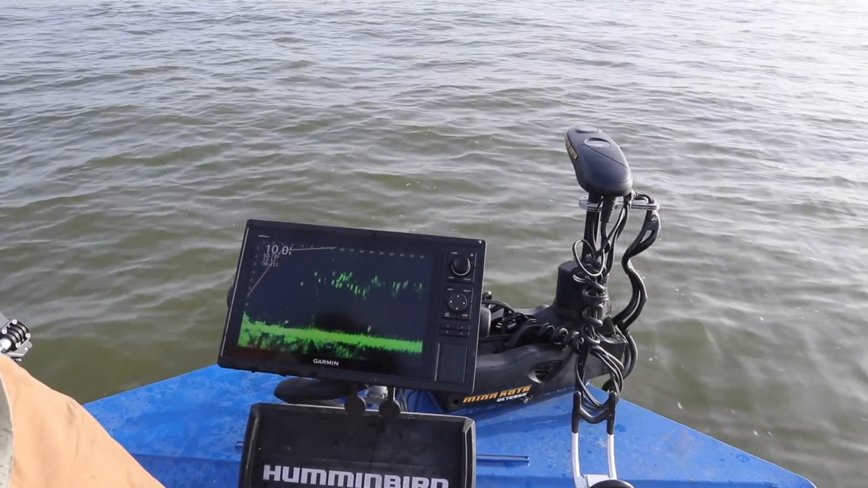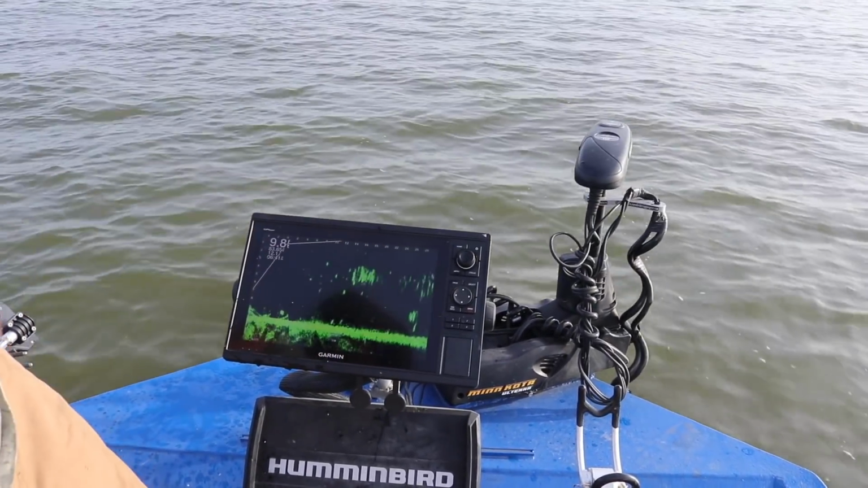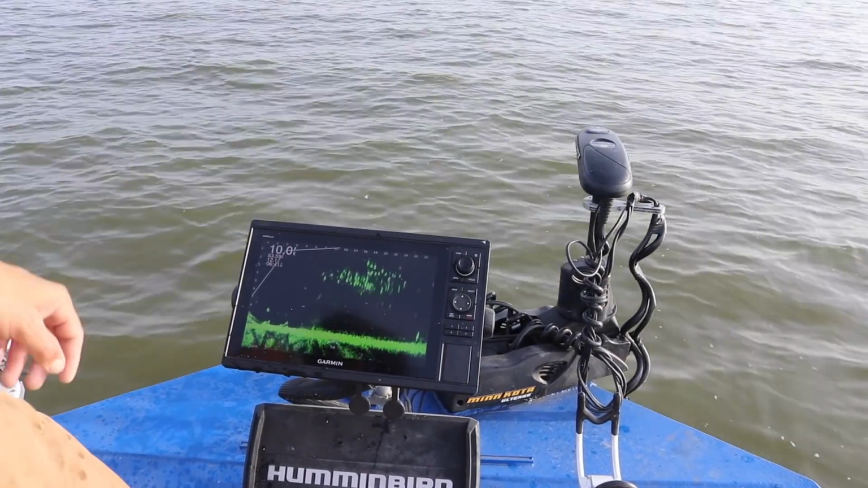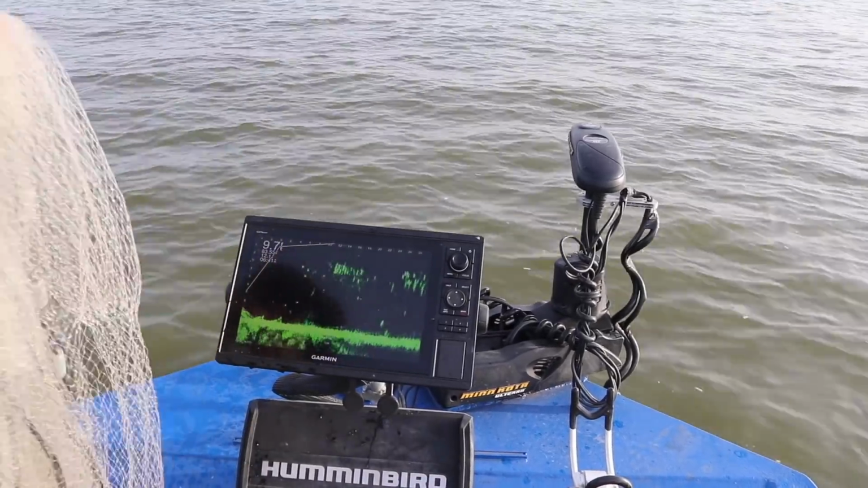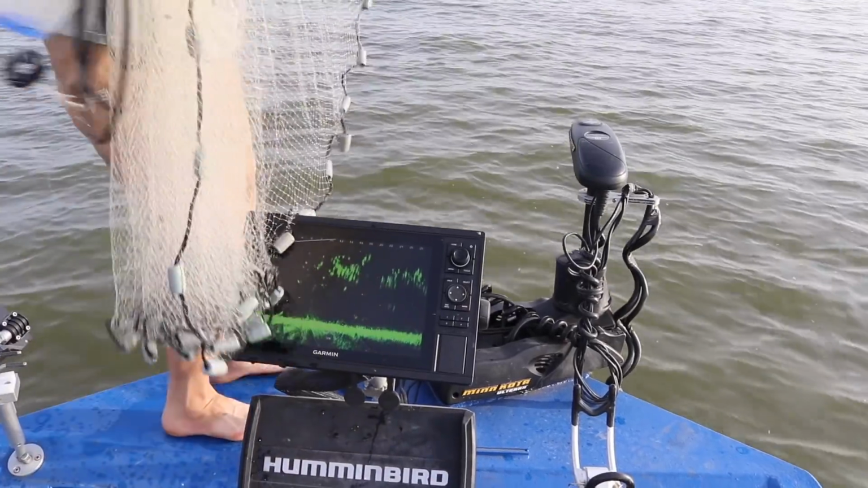Okay, so I've got my range set out to 30 feet. You guys can see all those shad right there. They're down about 4 feet. You can just aim right off the front of the trolling motor. They're about 16 foot out. Let them get a little closer because I can't throw this throw net. All right, so about 12 foot.